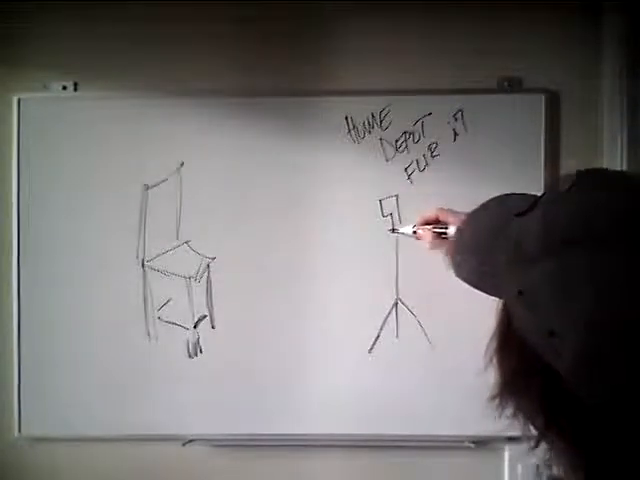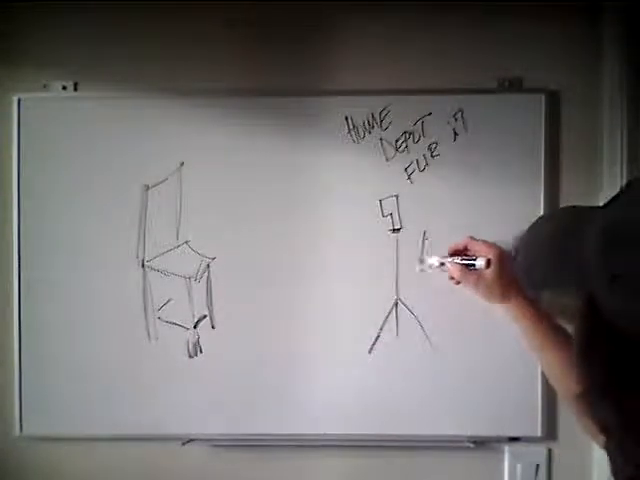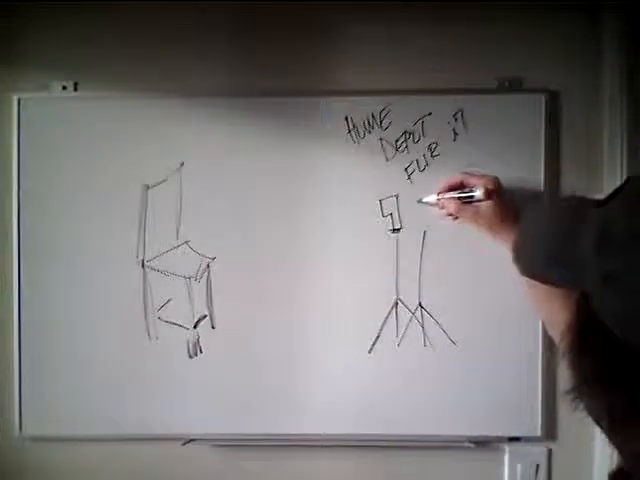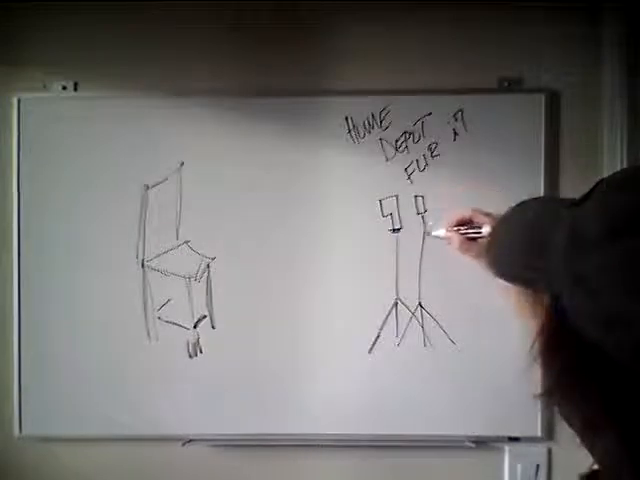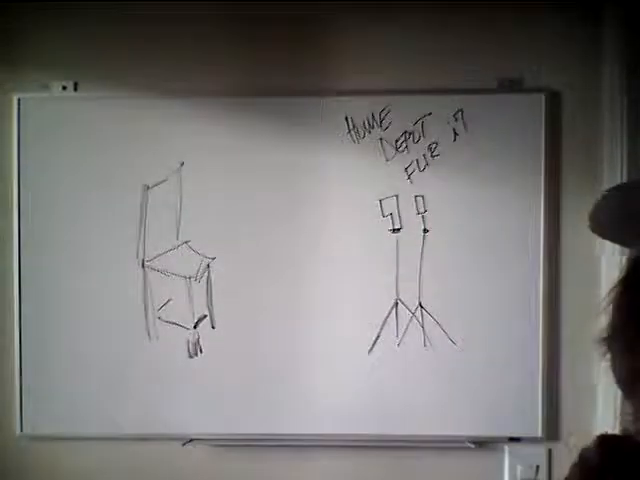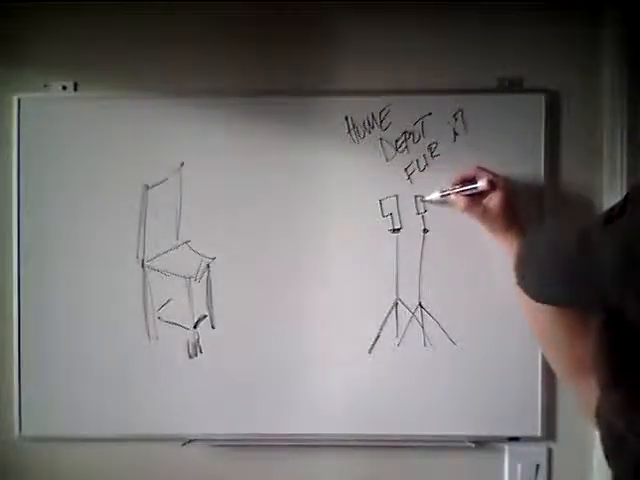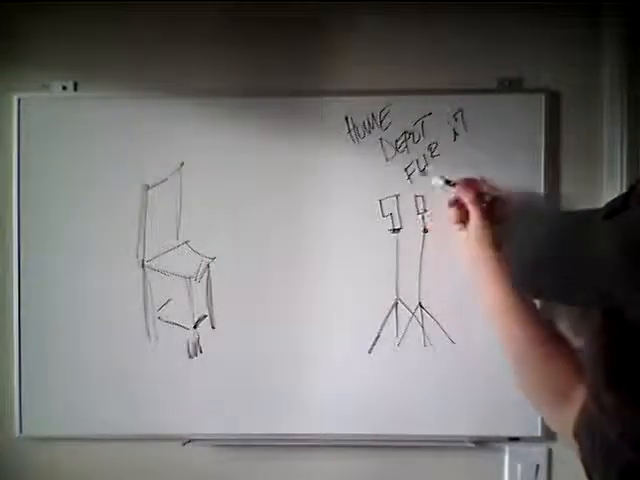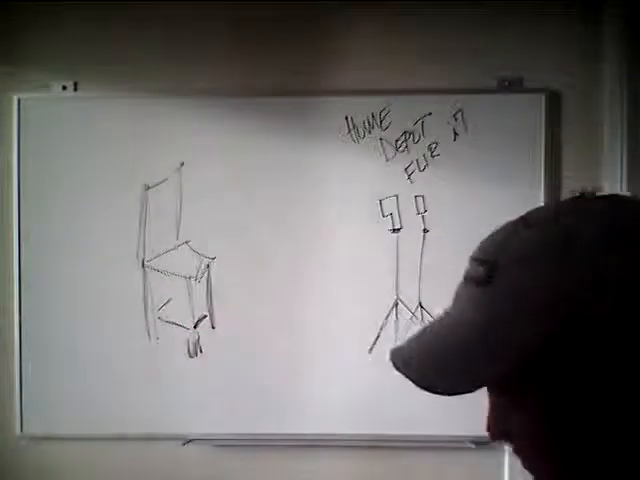Looks sort of like that. Okay, and then I mounted another stand next to it, and I put a digital camera on it. Okay, and I filmed the screen. So this is real time, and this is on video mode. So this is shooting video, and this is real time imaging. And then I sat here and did my experiment,